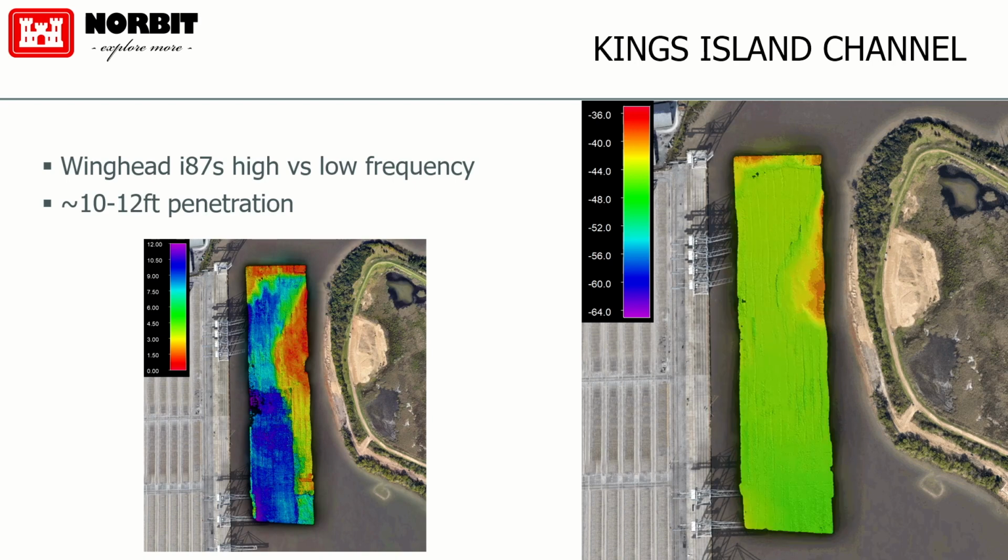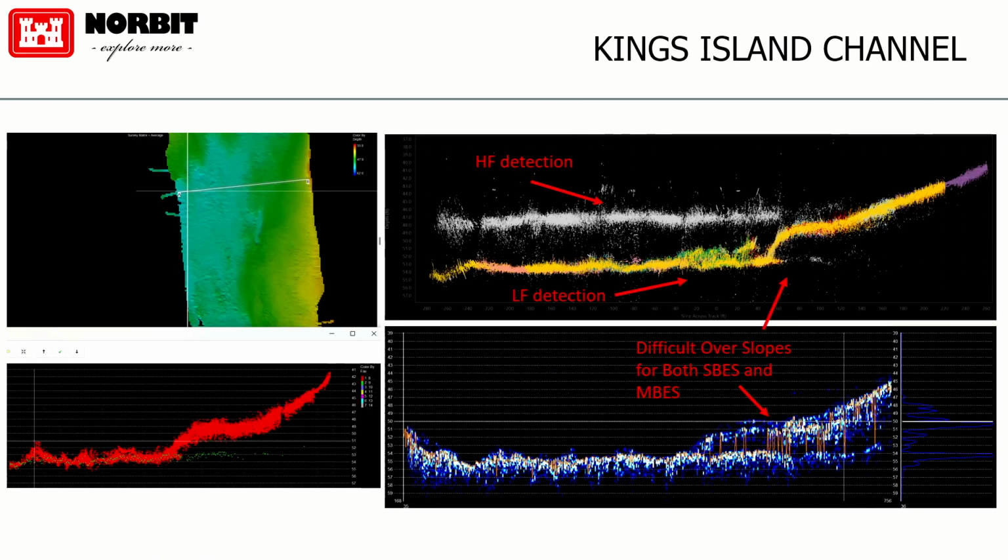We can see that we're actually penetrating between 10 to 12 feet in that area using the system, and able to map directly below it. You can see in the top right corner, central right corner, there's a bit of a slope up there, and at the very top there's a slope. So it goes from a harder substrate and all of a sudden just dumps down where it was dredged, and we're getting significant penetration in that area. So that was there, in the King Island Channel.